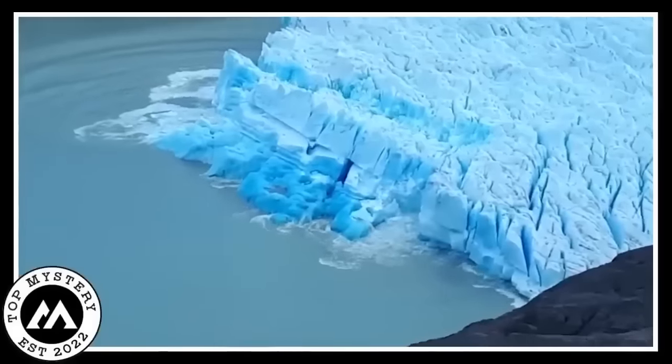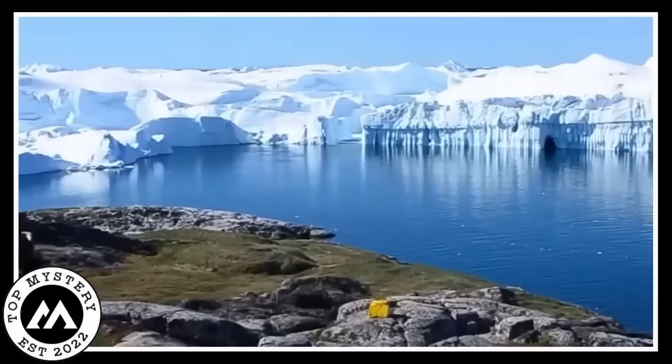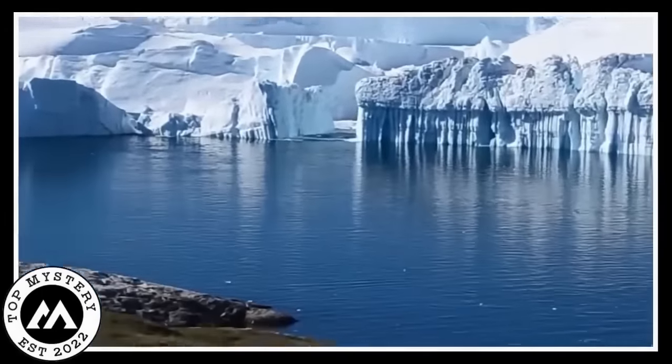Iceberg flips. A cool video from a trail camera. There's this blue iceberg doing its thing underwater. But here's the magic. As the ice above the water melts away, the iceberg does a flip like it's in a swimming pool.